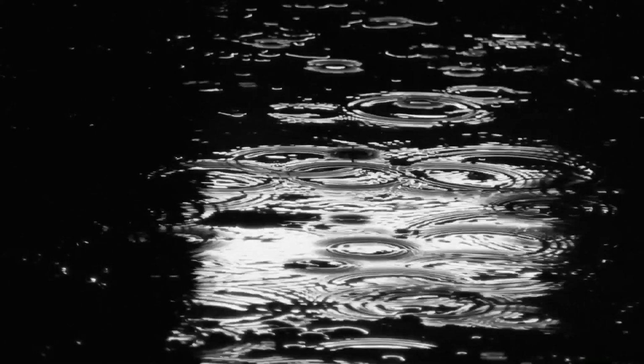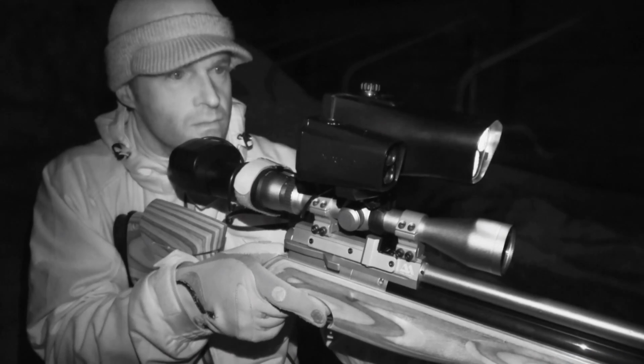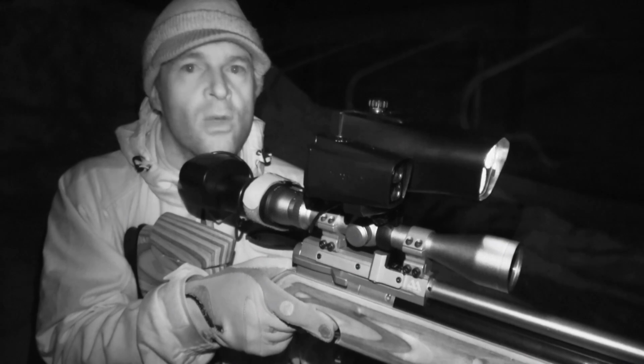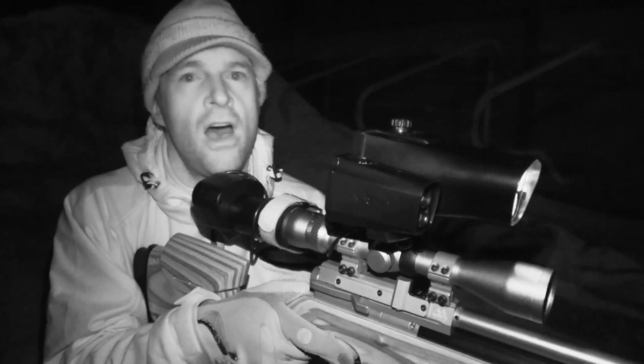The rain continues to fall, and after that brief flurry of action, the ratty activity comes to an absolute standstill. Well, it's gone very quiet now. In fact, I've not seen any sign of rats moving for probably more than half an hour now.